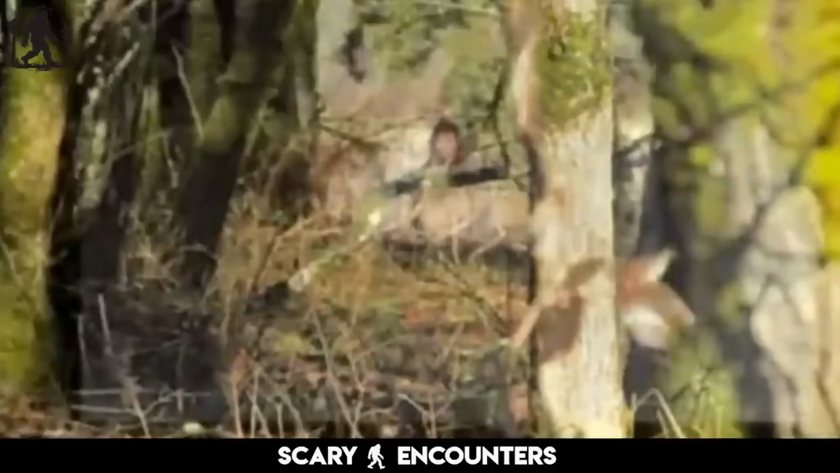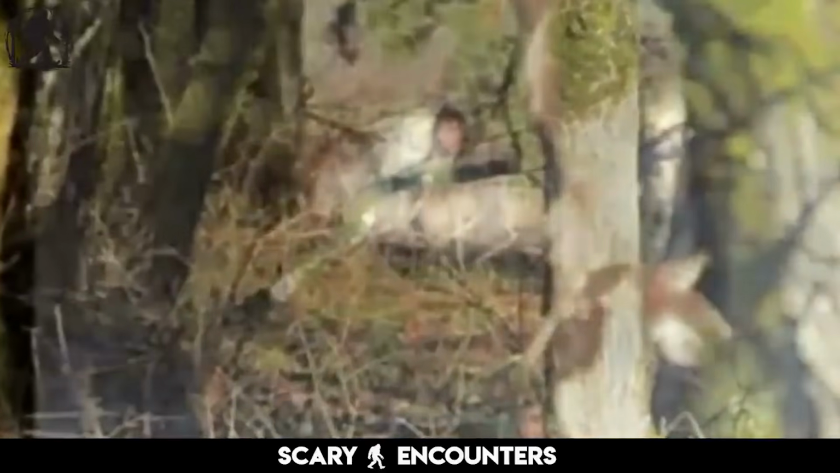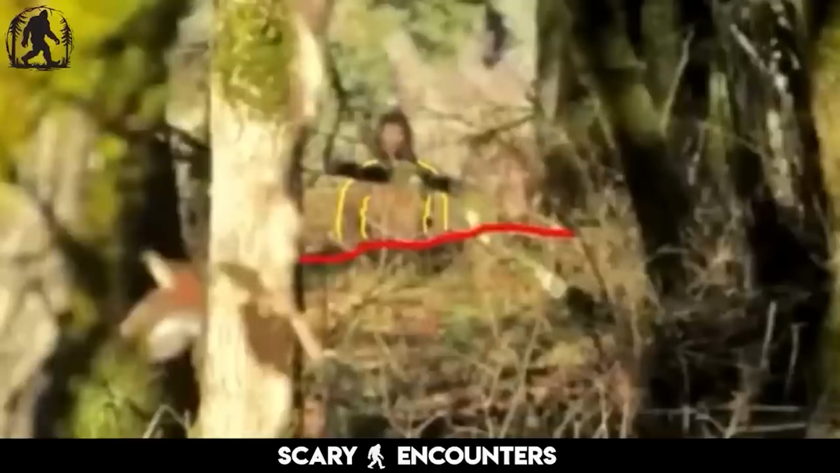The shape appears broad at the shoulders, resembling the upper half of a large humanoid figure rather than any known animal. He also takes into account environmental factors such as the surrounding forest, the distance from the camera, and the possible obstructions. His thorough breakdown aims to answer the biggest question: if this isn't a Sasquatch, then what else could it be?